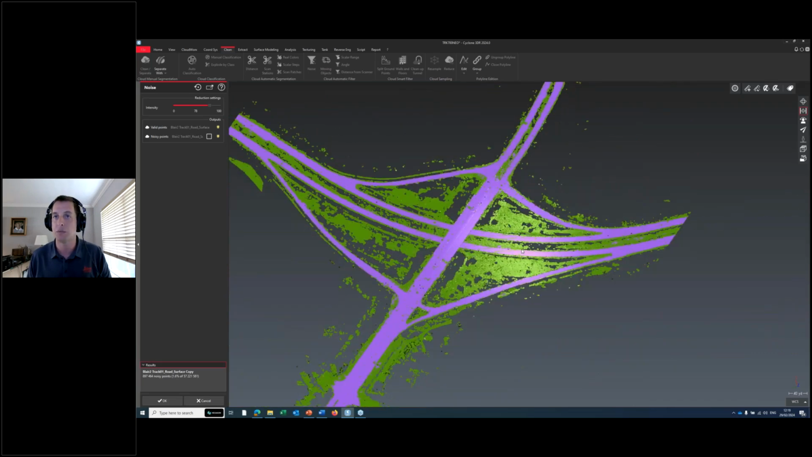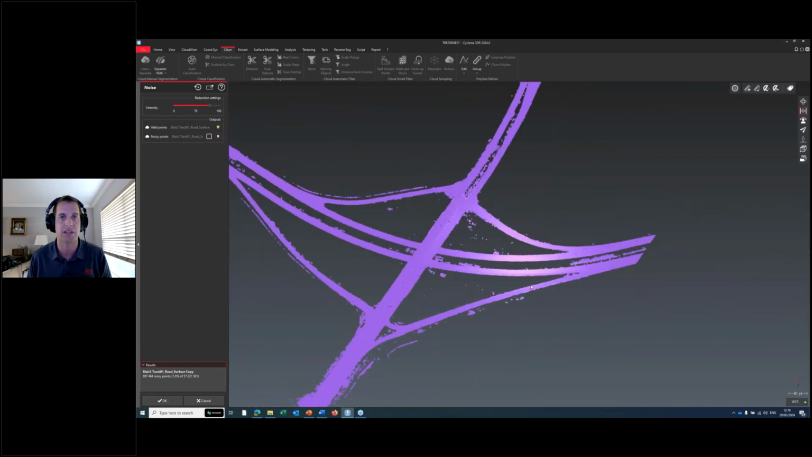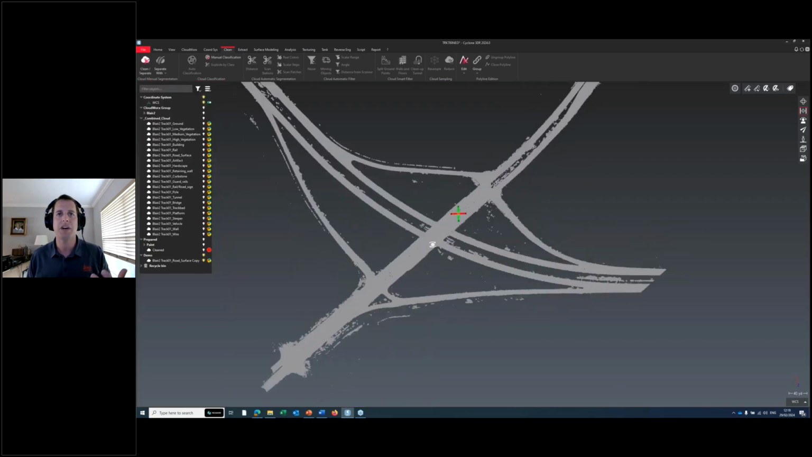For reasons of the webinar, I'm just going to go ahead and accept the results and hit OK. I'm not going to look at this too closely, but you can see the results here. So hit OK. Now we have a lot of the noise cleaned up.